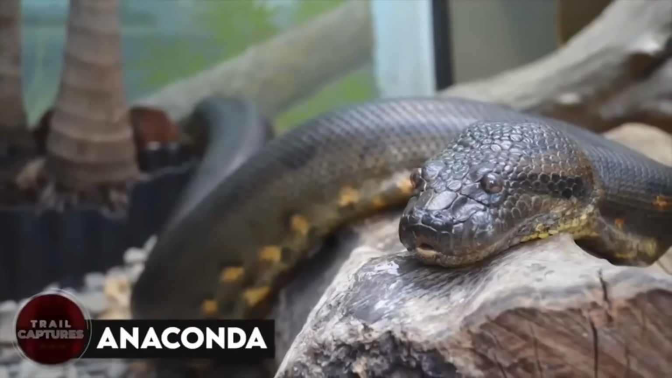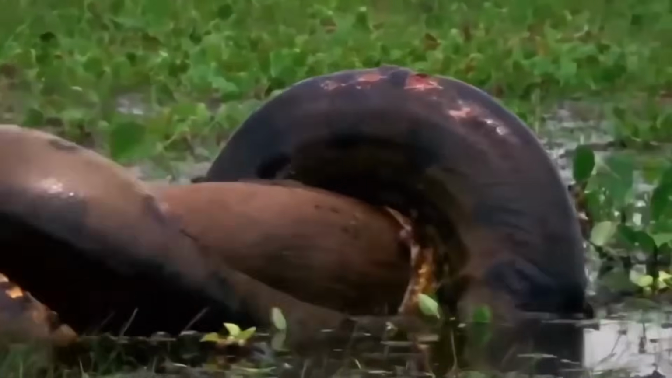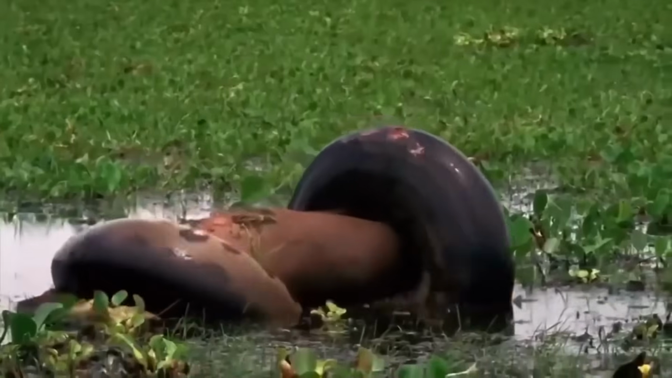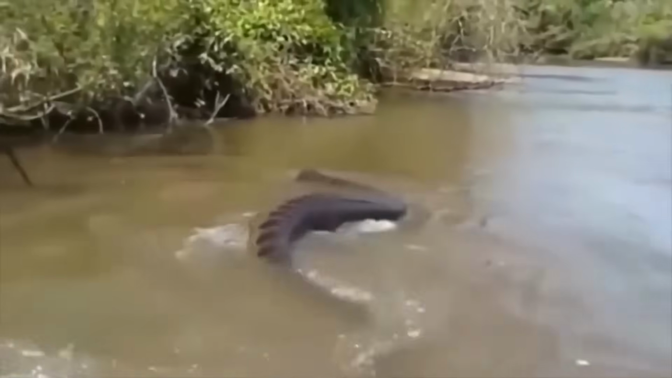Anaconda. This slithering serpent is one of the largest and most powerful snakes in the world, capable of crushing its prey with its deadly constriction abilities. And when I say large, I mean large. These bad boys can grow up to 30 feet long.